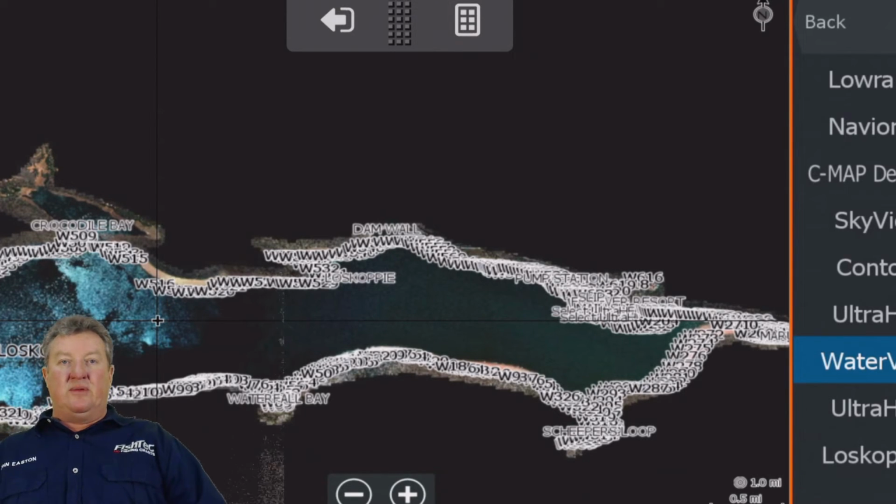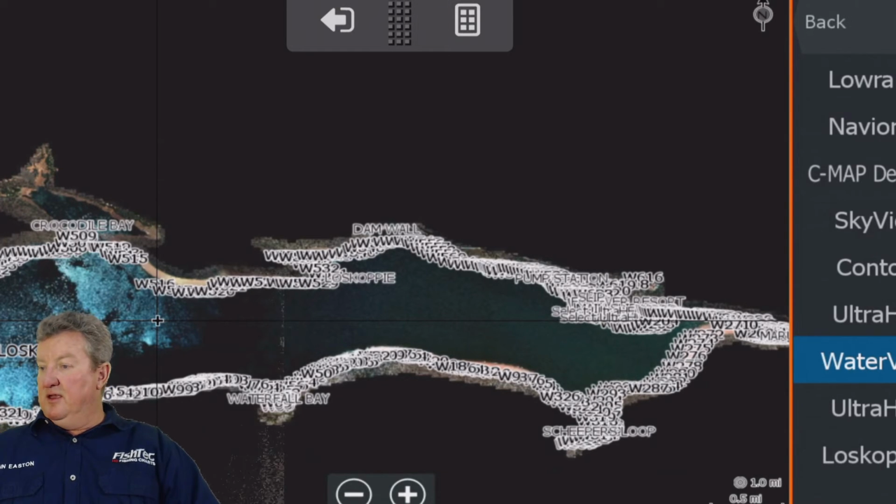Put on a little RAM mount. Put on a piece of wood or whatever on the guy's deck so you don't drill into the guy's deck. And you're away. You've got your electronics. You're sorted. You take the charts, you bang them in there.